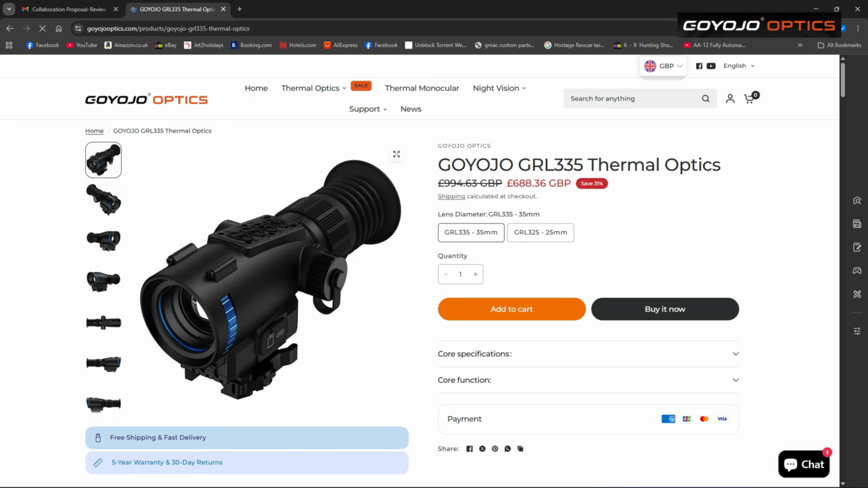Now it's 31% off this one. This is the first one they came out with, and that comes in at 688, and that's with 31% off. It's a quick release type.